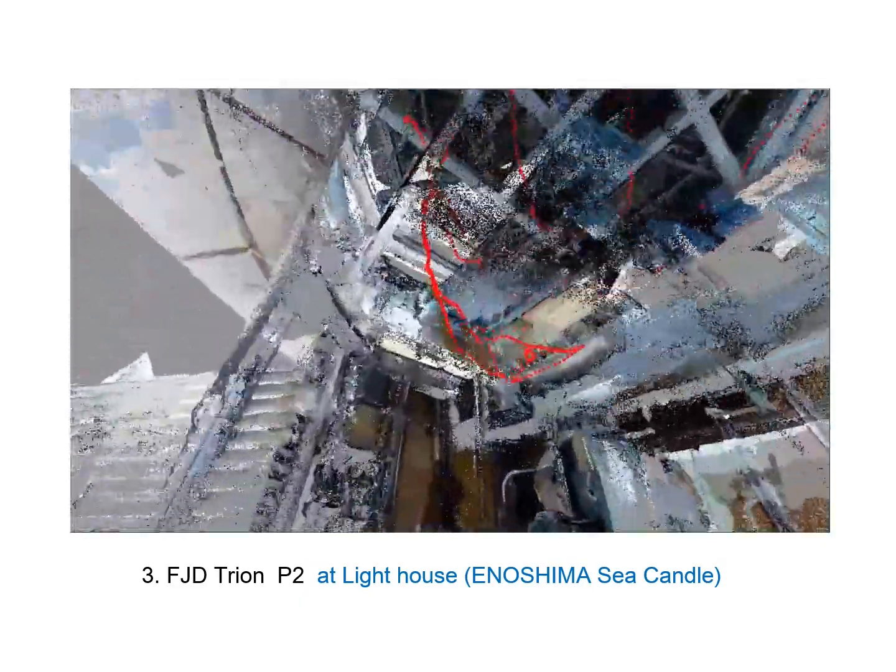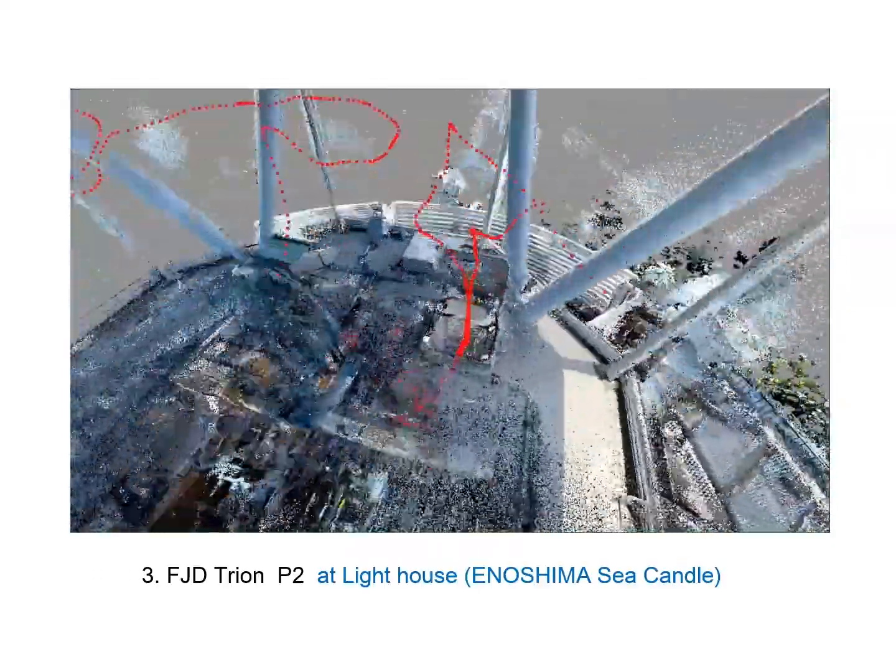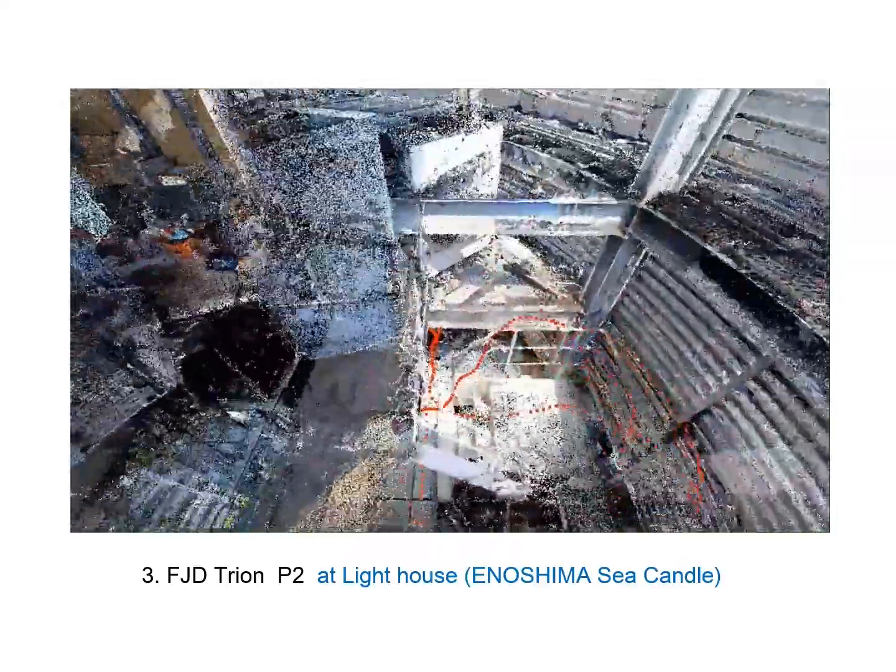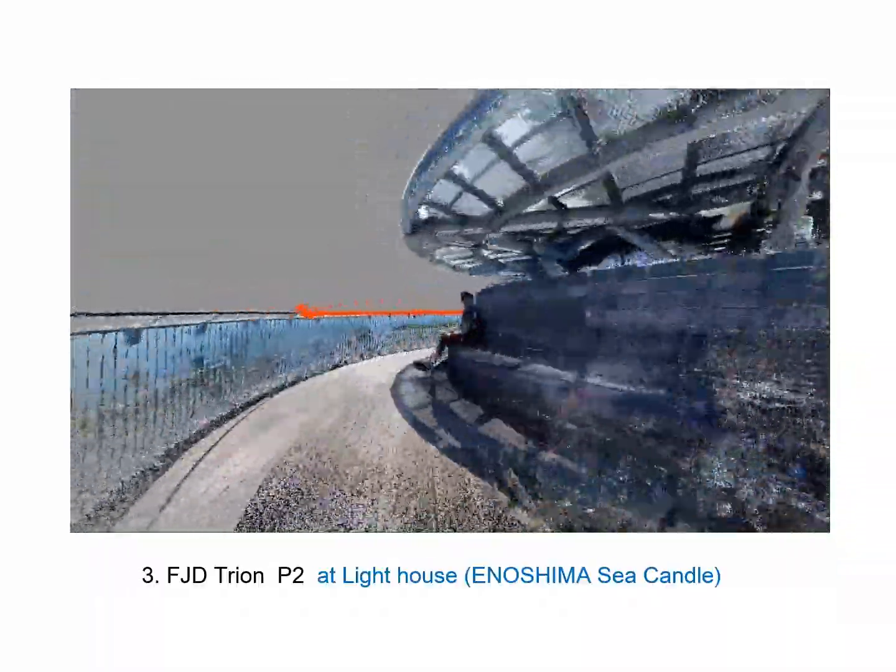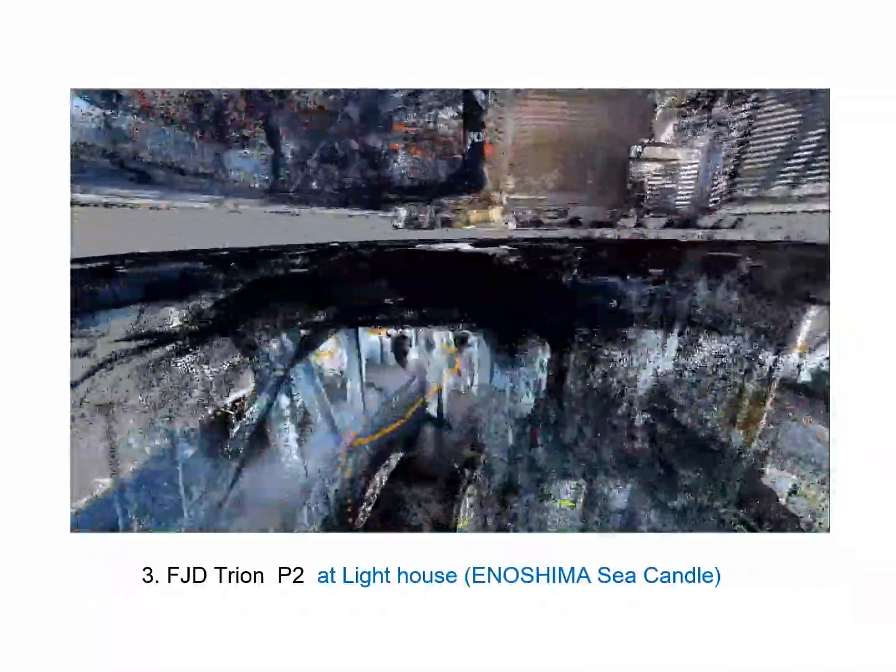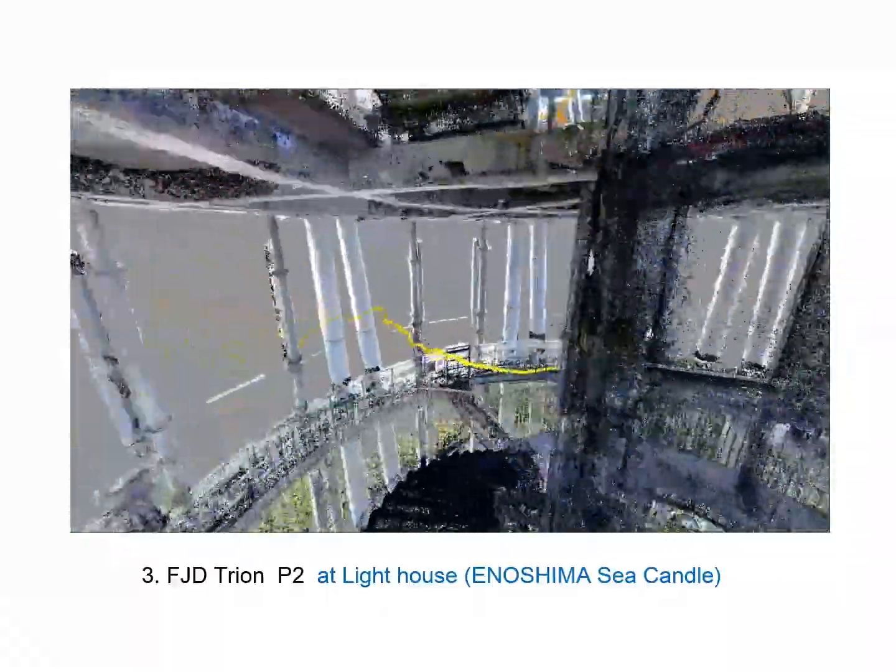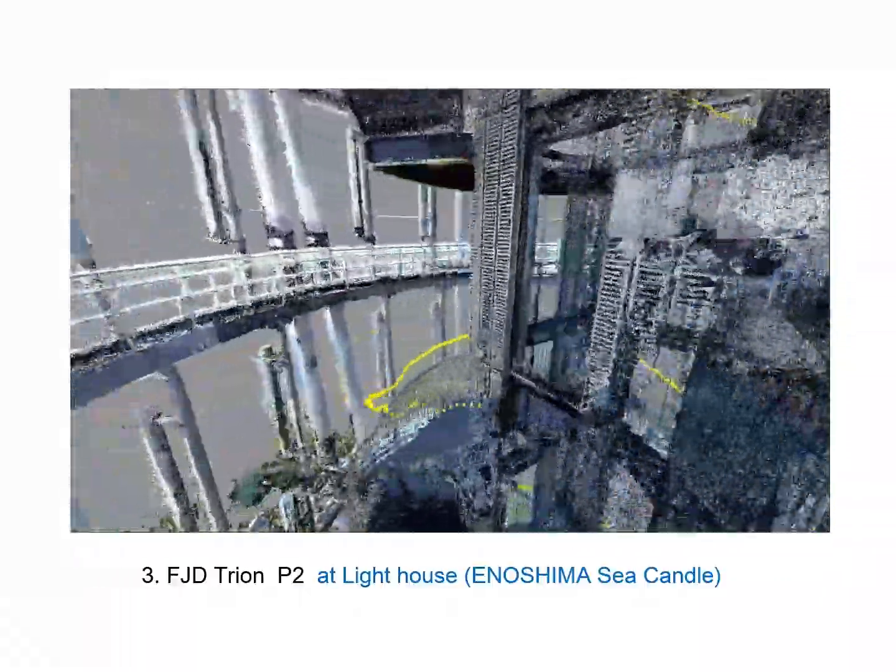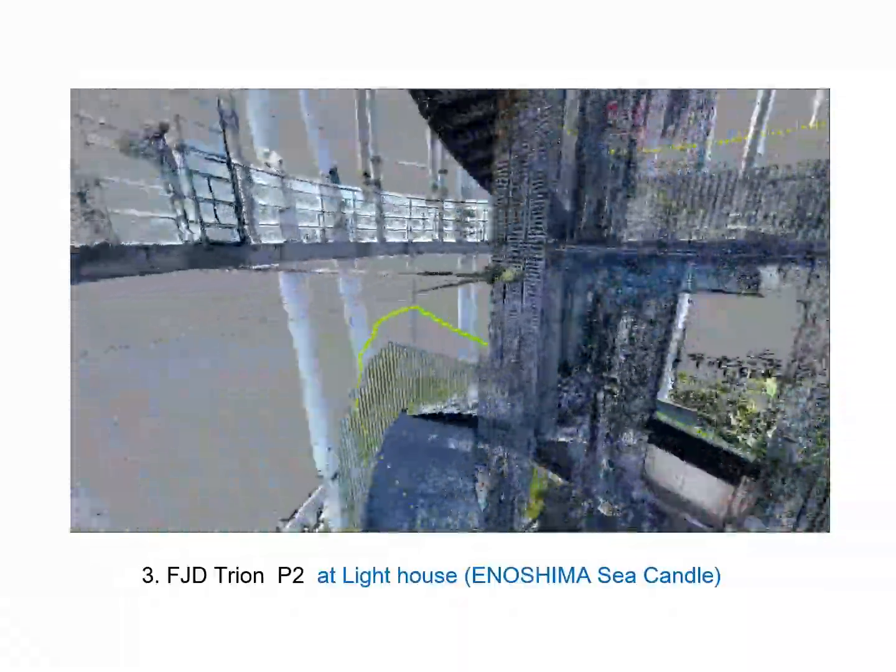Once a 3D point cloud has been generated, the viewpoint, that is, the position of the virtual camera, can be freely placed anywhere within the scene. While this functionality is available in many 3D point cloud software packages, Trion Model offers an additional feature. It can automatically generate a fly-through video in which the camera moves along the actual scanning trajectory. Here is an example.